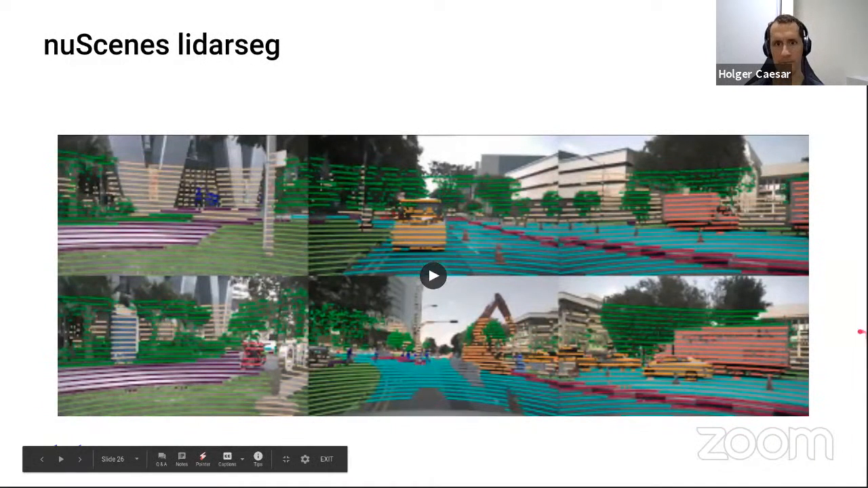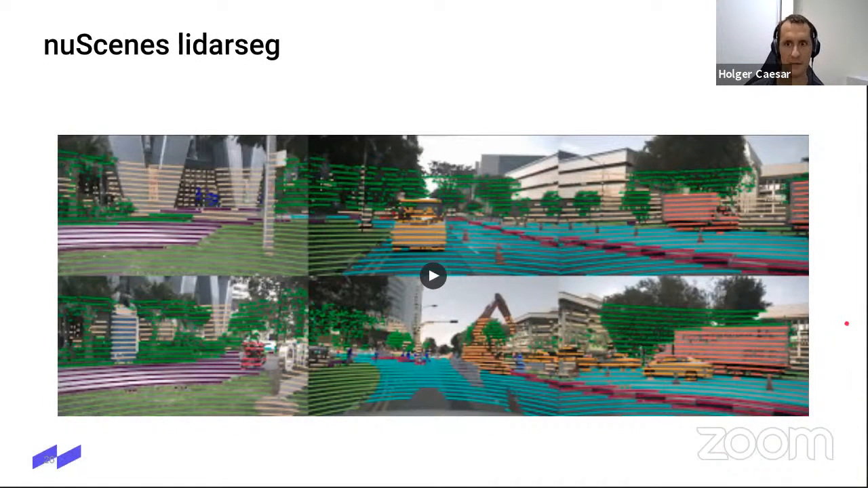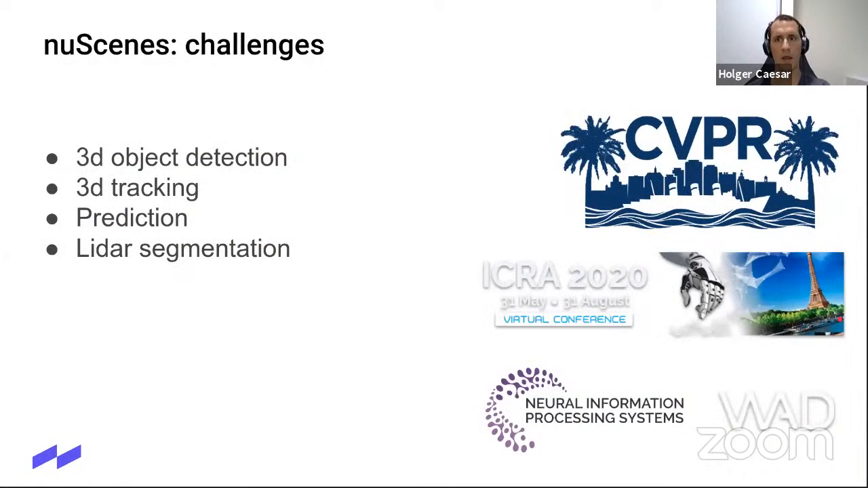Okay. And of course, you can download this data and then experiment yourself, train a neural network to predict these labels. Okay. Then what we did with the nuScenes dataset was we conducted a number of different challenges from 3D object detection, 3D tracking, prediction, similar to what I showed you before, and the last one, LiDAR segmentation.